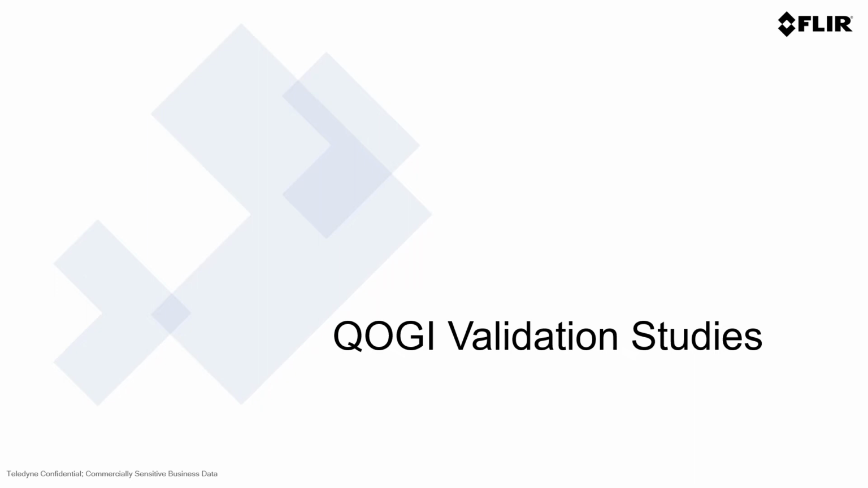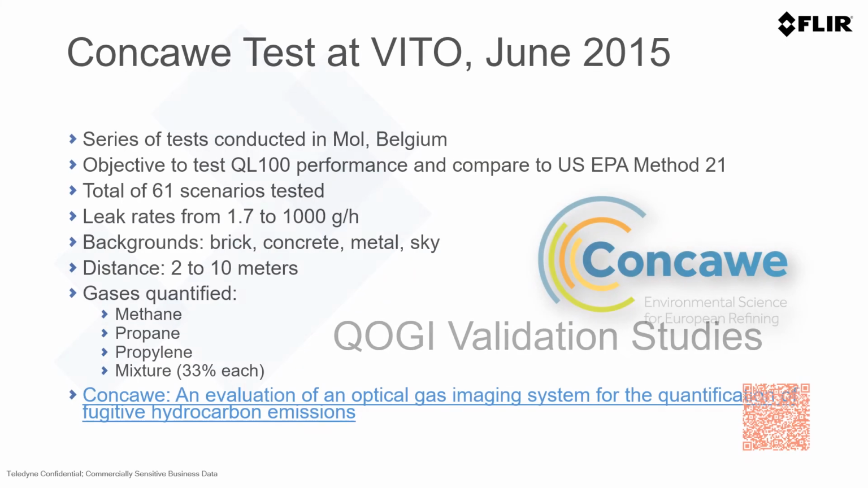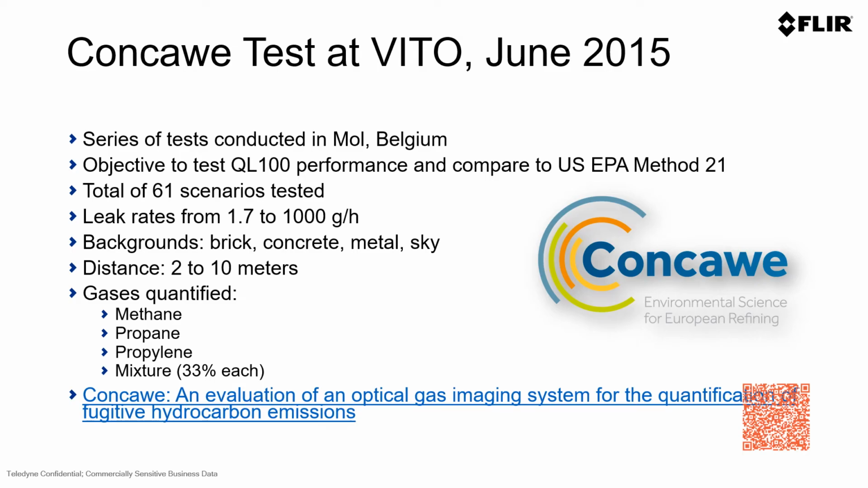There are various validation studies that are out in public related to the QOGI technology, and we're going to go over those now. One of the most basic and one of the oldest validation studies was one of the first ones done of the QOGI technology. In this case, we utilized the original QOGI solution, the QL100, and we compared it to a TVA or a sniffer. This was performed in Europe at Vito, a renowned test facility, and there were a number of different gases quantified, and there were 21 scenarios tested.